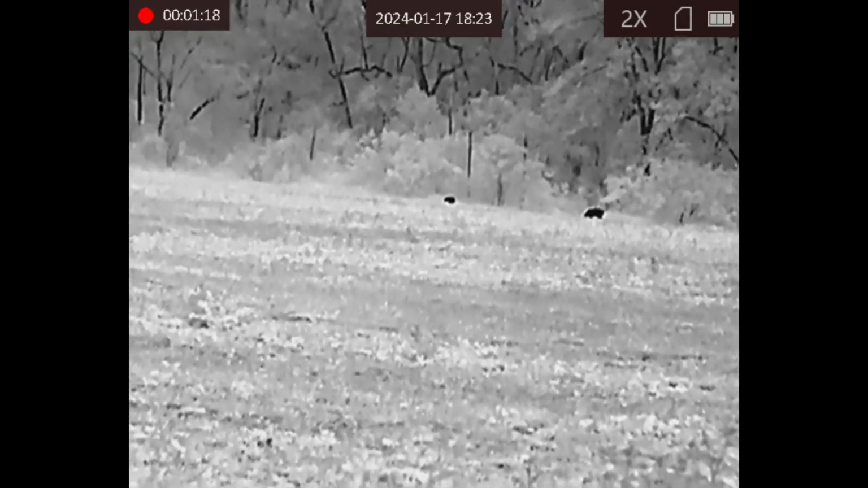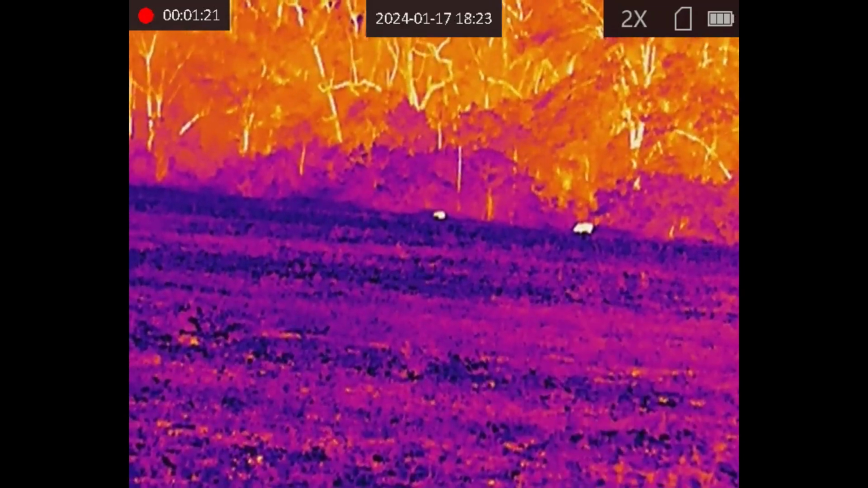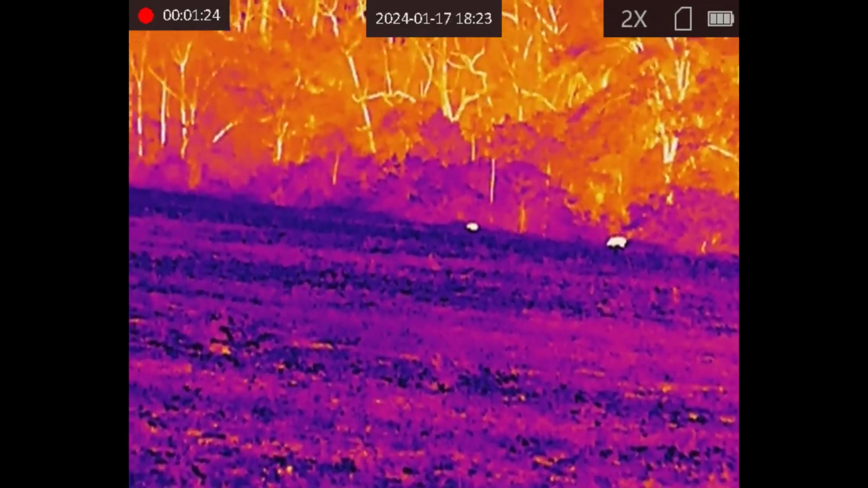This is the black hot. This is the one I really like, the fusion. You can see how these deer pop out of the image.